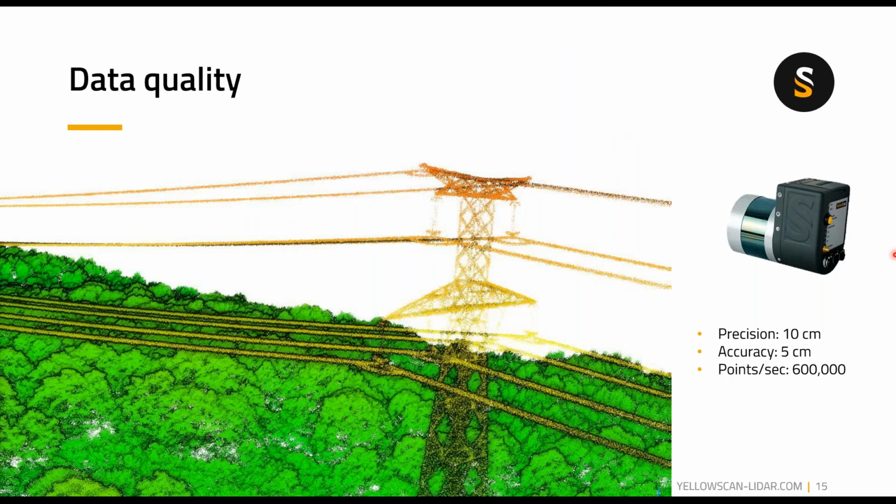Regarding the data quality, first we'll look at the Ultra with a precision of about 10 centimeters. Just want to remind you that it's shooting 600,000 points per second, hence the very, very dense number of points pretty much everywhere. Here you can clearly see what's surveyed. It's a tower, a power line, but the point cloud is a bit noisy.